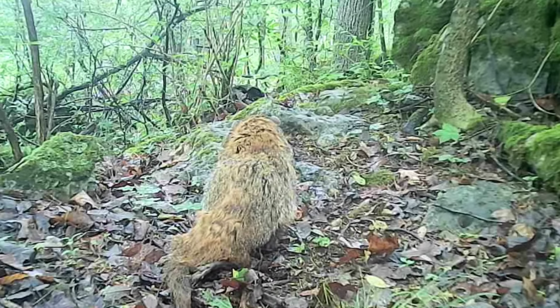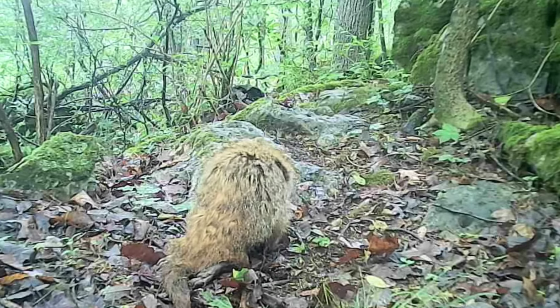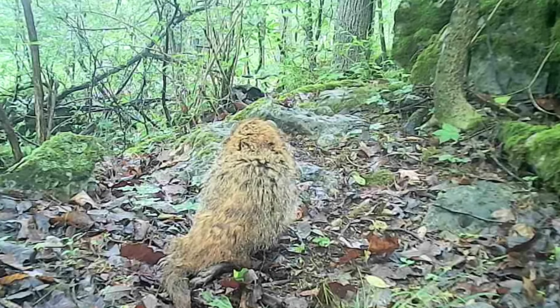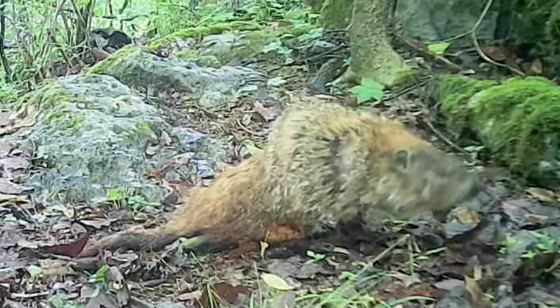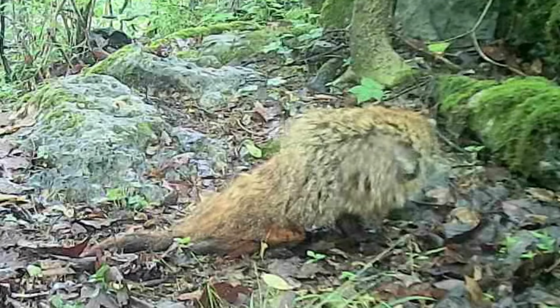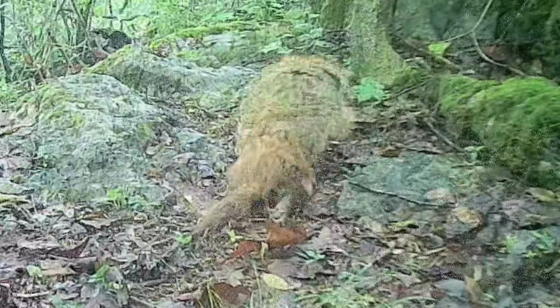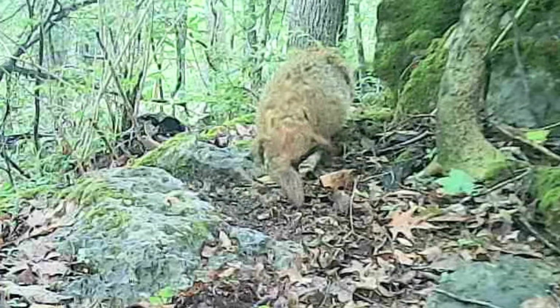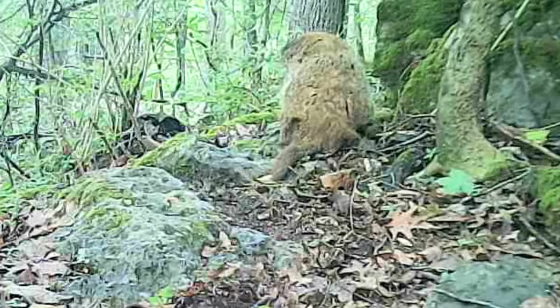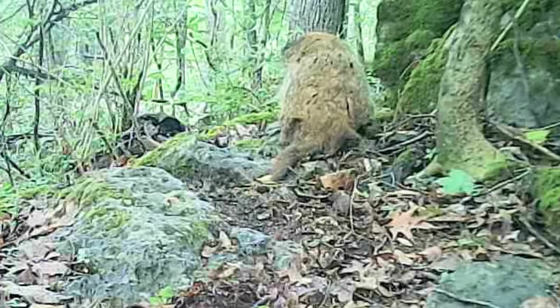And here's a sad thing. But this one was born with a birth defect. And it's sad to see. The back end of him didn't develop. So he just drags himself around. Ain't that sad part of nature? But he don't seem to be in no pain. Just born that way.